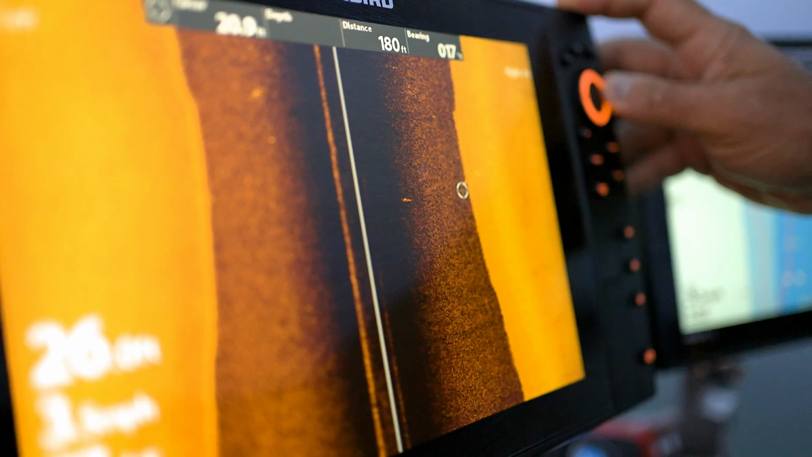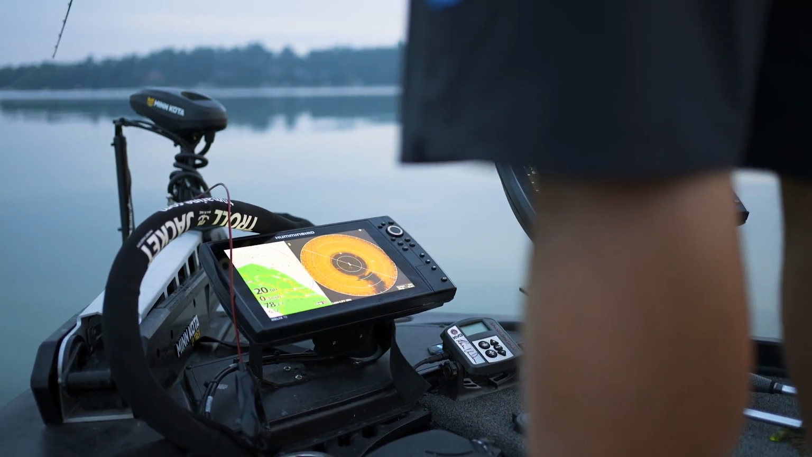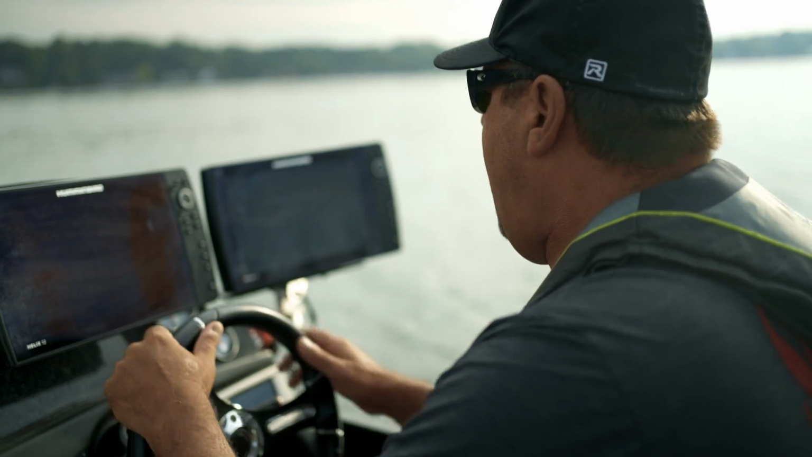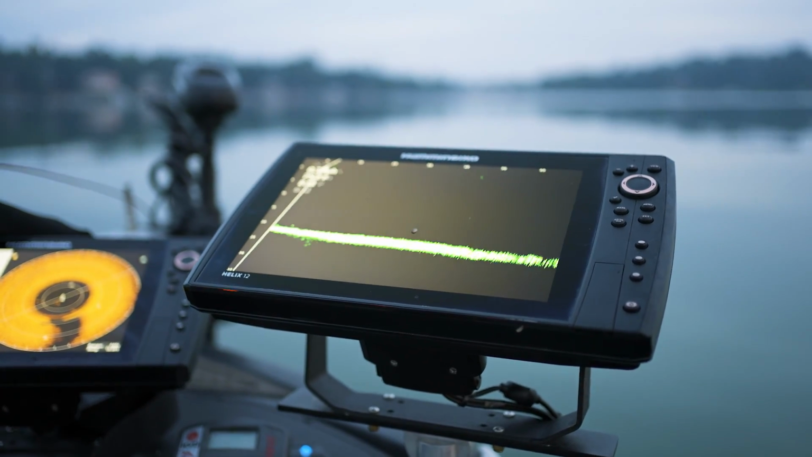a waypoint right on it, and then I'm gonna go to the bow and use my Mega 360 with my Mega Live. My Mega 360 is gonna show me the object that we're finding, and the Mega Live is gonna tell me if there's anything living on it.